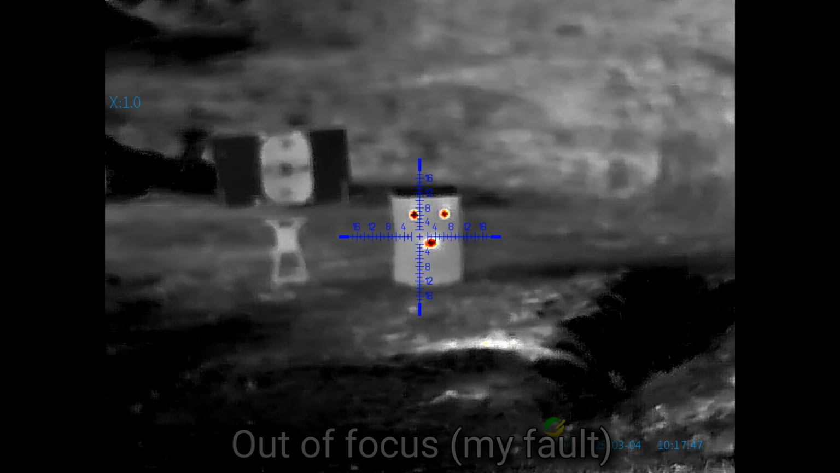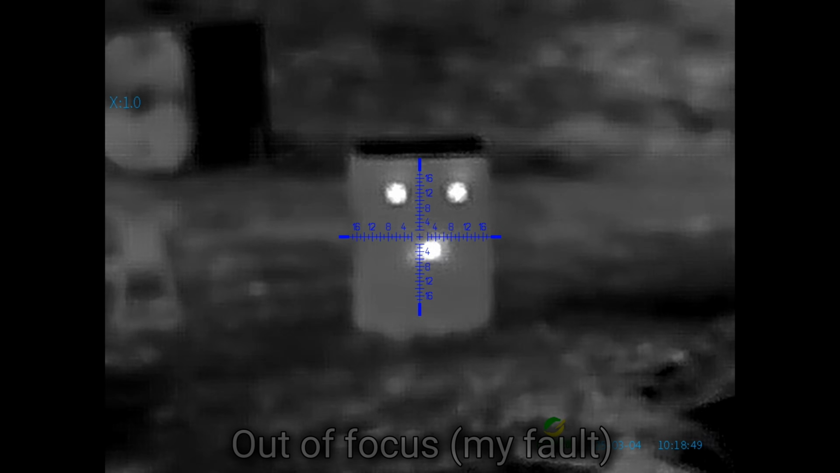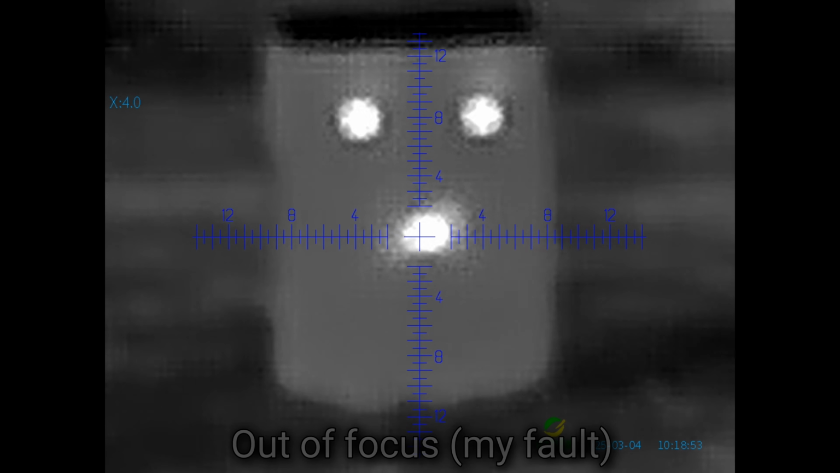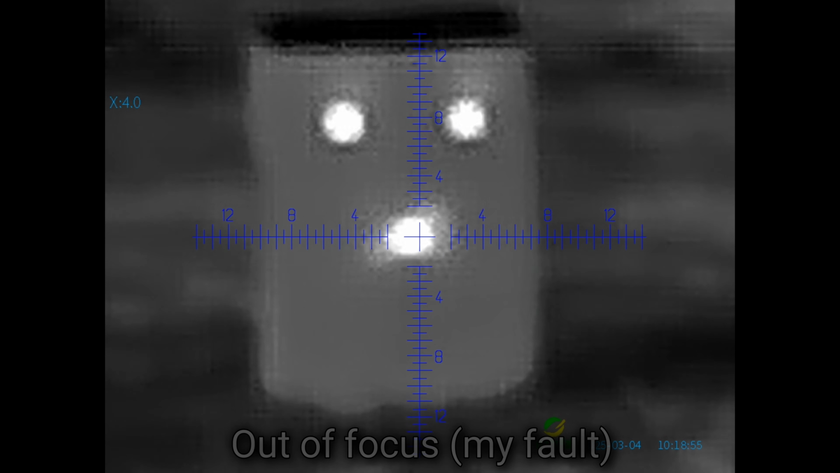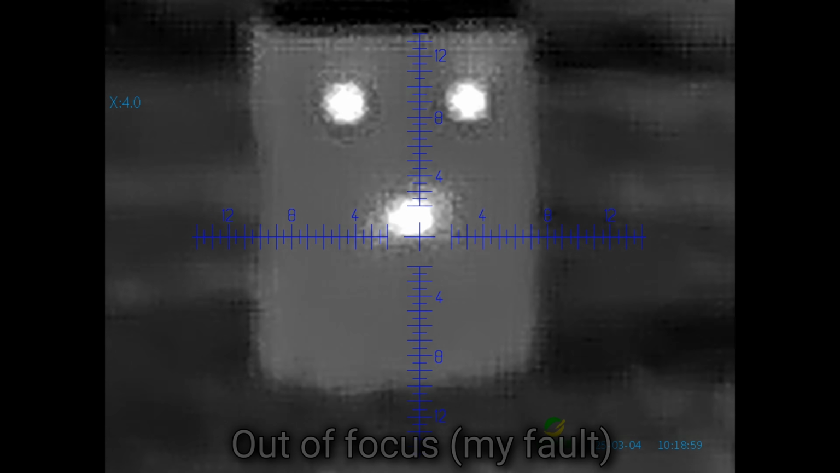Anyways, let's get to zero in this thing. Now these aren't going to leave a signature on the box, so we'll have to use a spotting scope or whatever, and hopefully we're on the box here. So here we go.